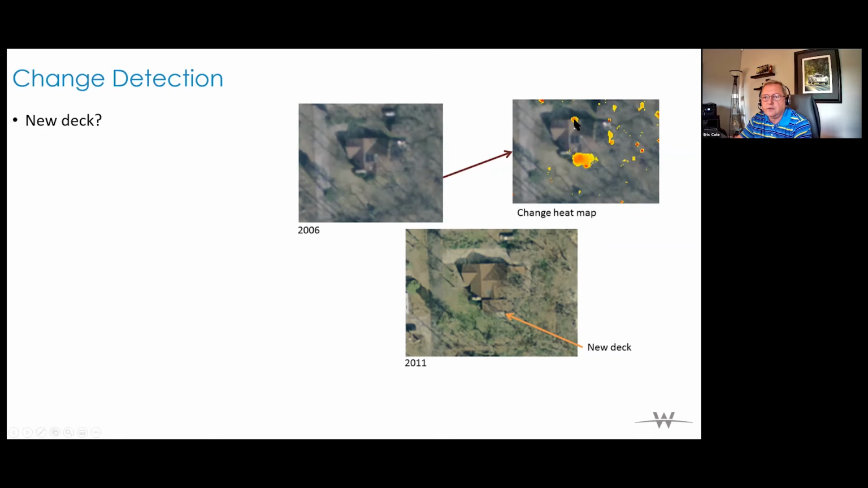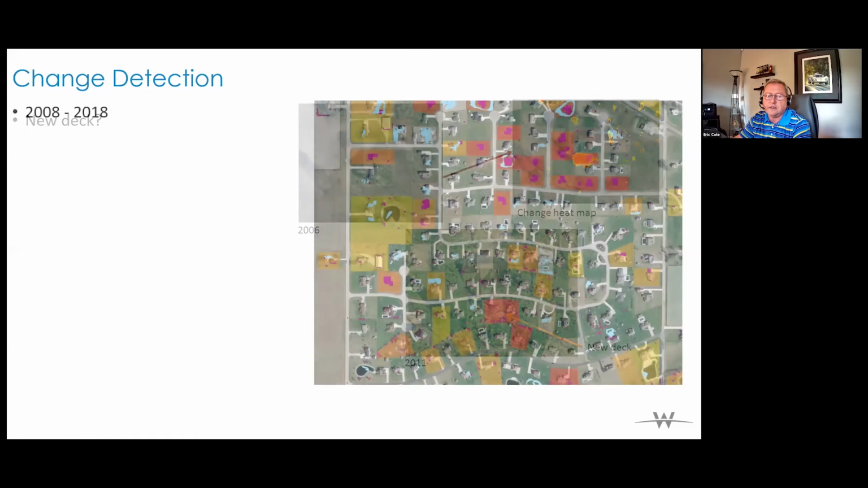So the extraction can be very accurate in identifying differences in old data and new data when you're looking for change detection. These are important, especially for property appraisals when they're looking for changes that have taken place on a person's property that would affect the value of their home and therefore the taxation of it.